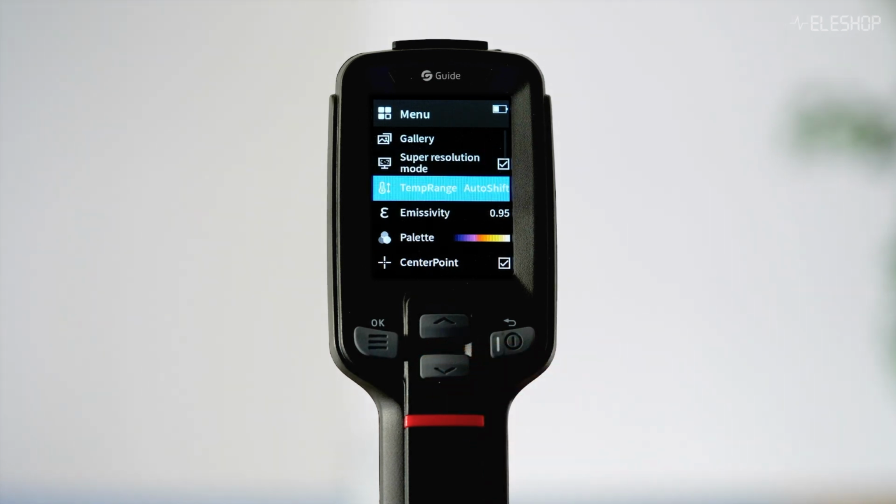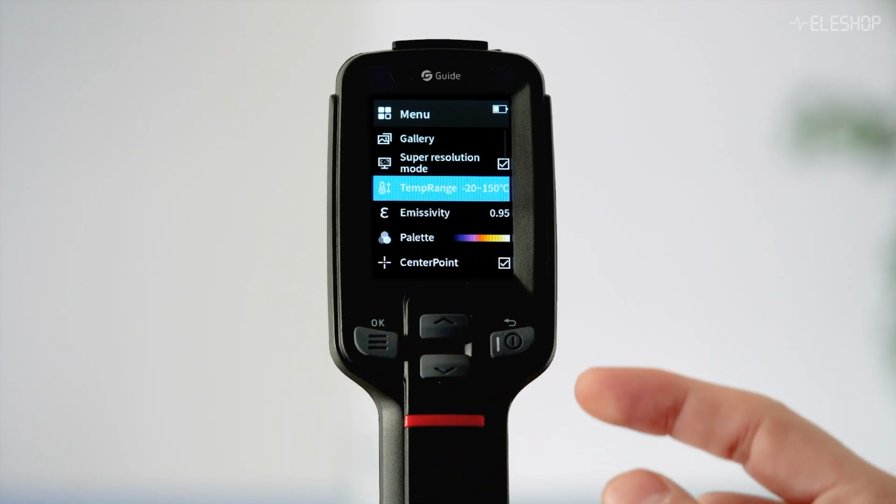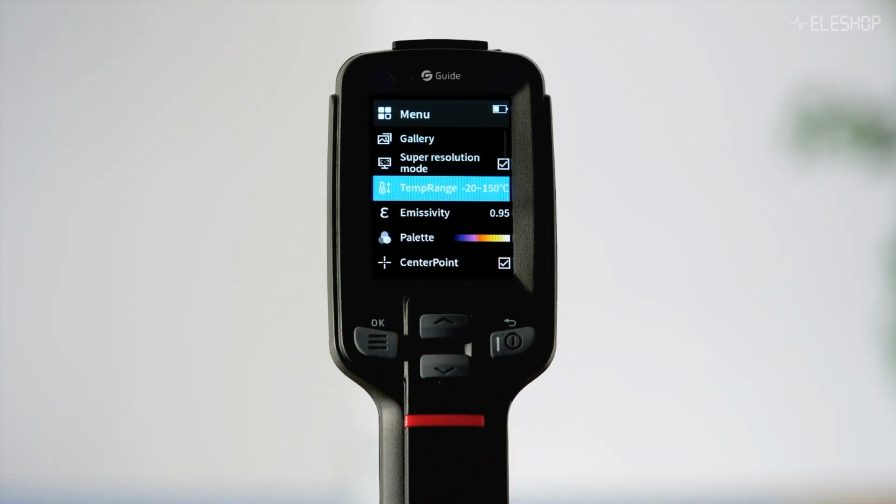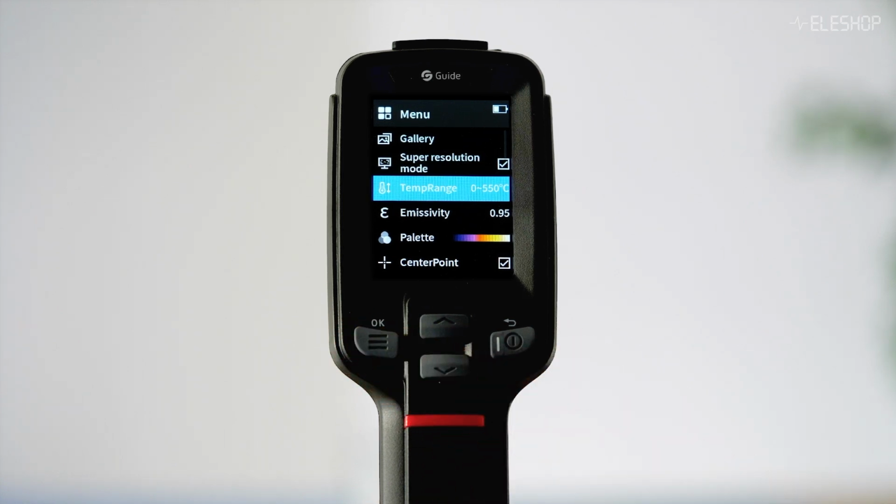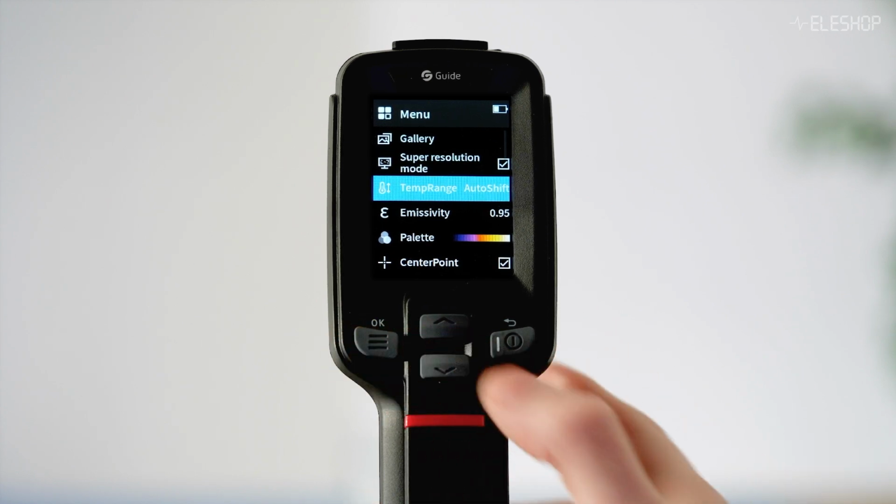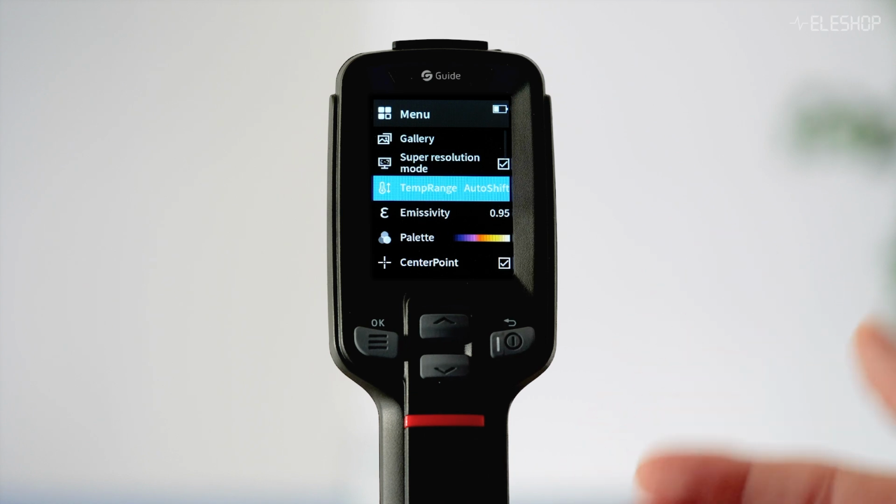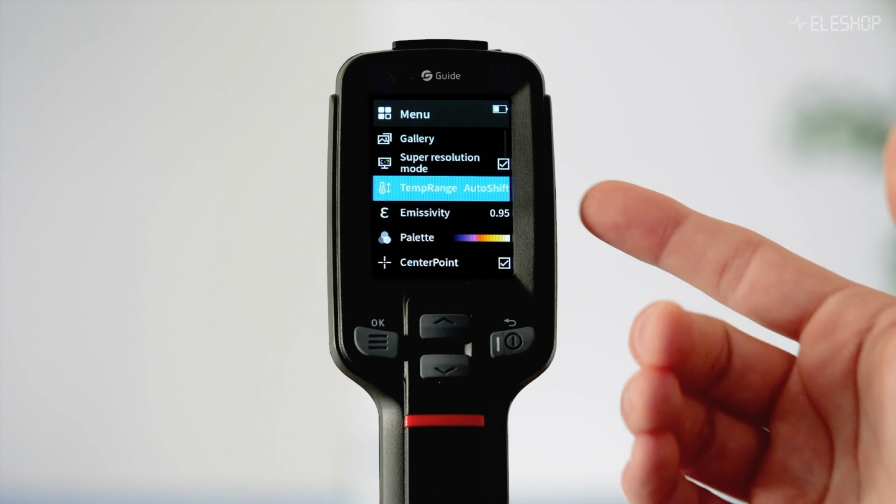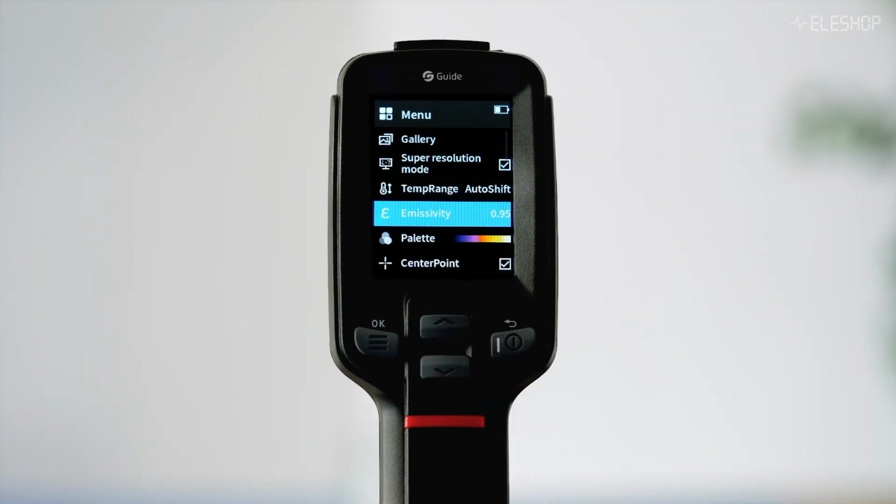Then here we have temperature range, which has a few options. You can do this in the low temperature mode, which is -20 to about 150 degrees. The next one is the high temperature mode, which is 0 to 550 degrees Celsius. And then the last option is called auto shift, so it automatically determines if it needs to be in low or high temperature mode. I advise you to use auto shift, unless you need to be very specific with the use case of the temperature, and then you can set it correctly there. Next up we have emissivity.